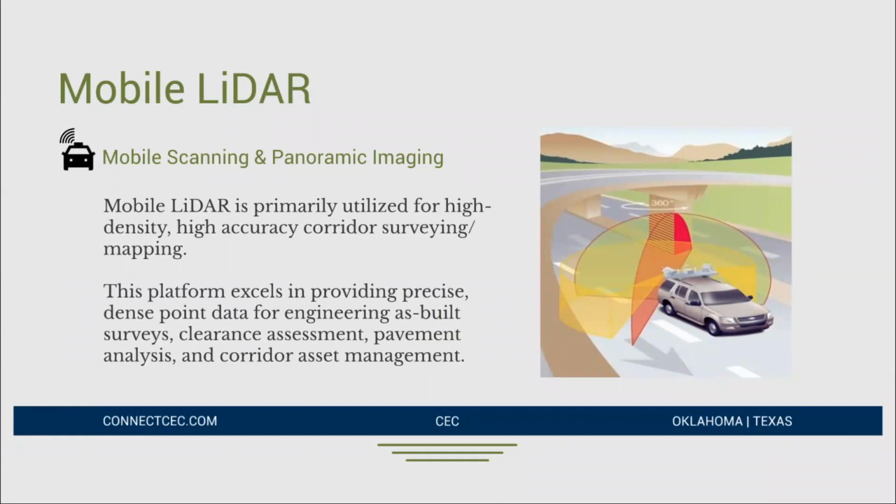So that's terrestrial LiDAR. So let's talk about mobile LiDAR. This is what I am most familiar with. Mobile LiDAR is really what I cut my teeth on in my career. But given the realm that I work in, engineering, we do a lot of transportation projects, and so we really benefit from mobile LiDAR.